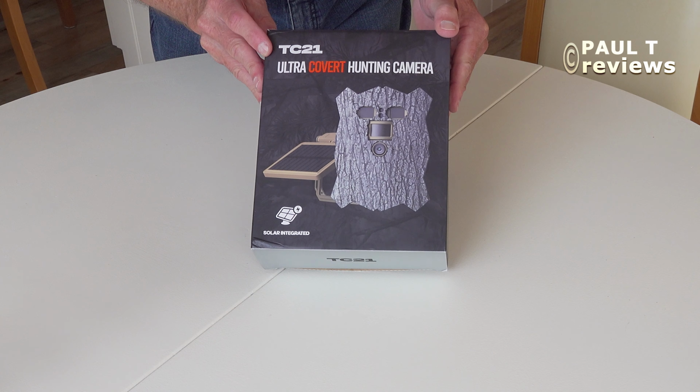So we've got the lens here, the sensor here, and the LEDs here. The LEDs are 940 nanometers, which means they're no glow. There's no opening on this camera, so it should be nice and waterproof. And in fact, it's an IP66 camera.